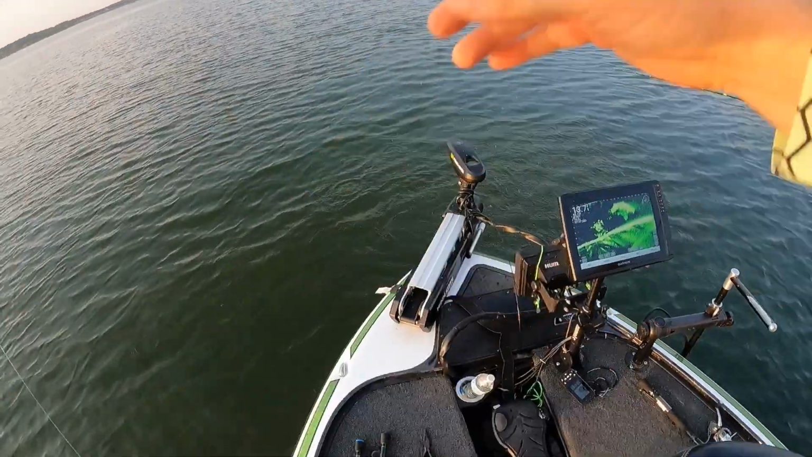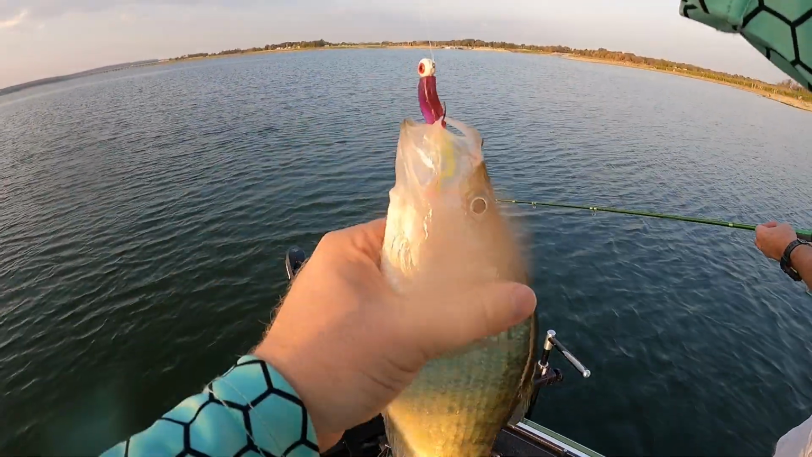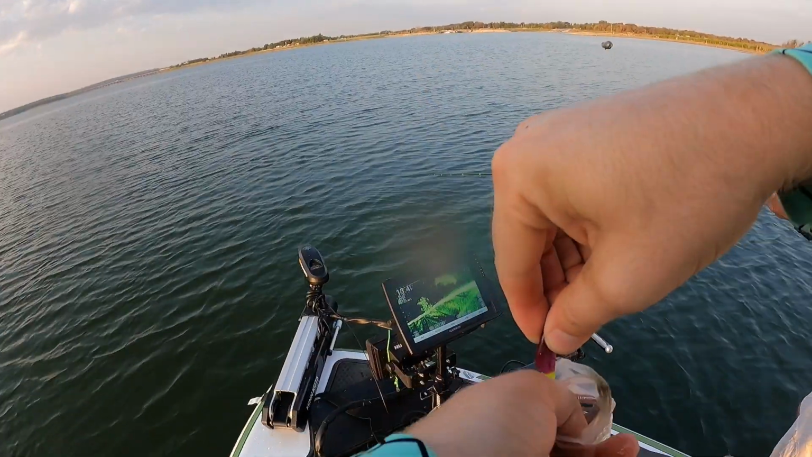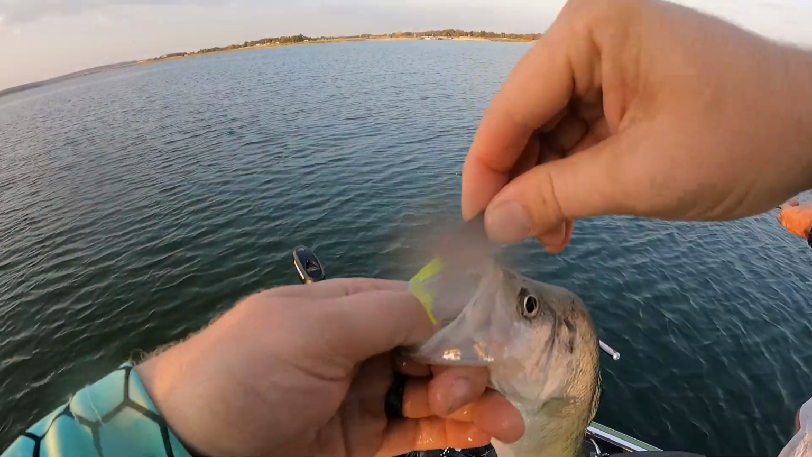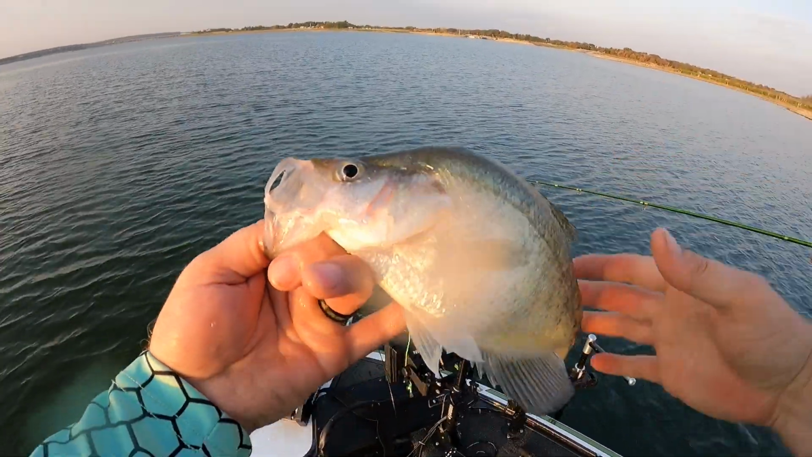Persistence. I was just dead sticking it. Just straight up dead sticking it, and caught that joker. And guys, that's why they call them paper mouths. I mean, look at that. I didn't really even set the hook. All I did was pick the fish up, and you see that.